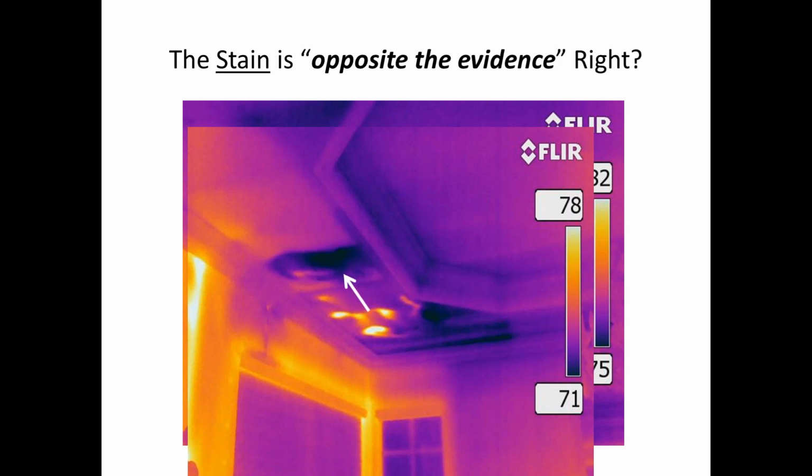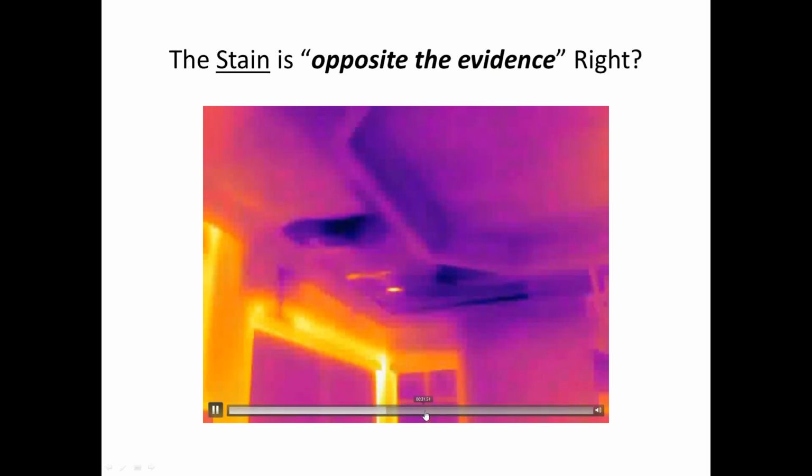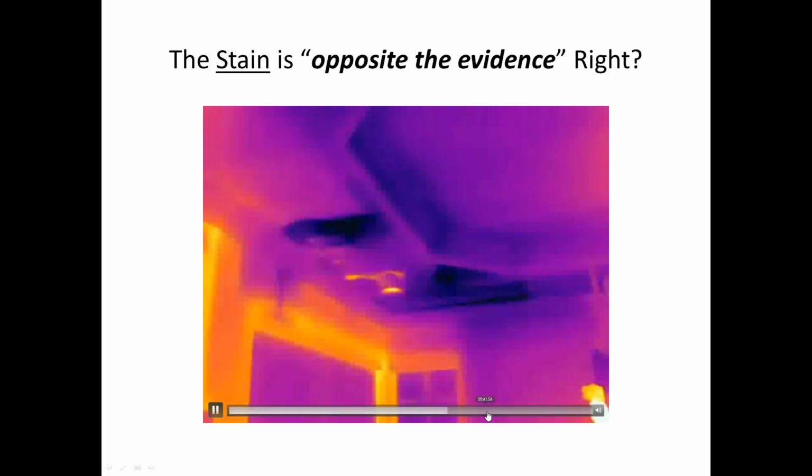I do have a video of this, and I don't know how well it'll transpose over the internet, but this was literally a 30-minute process, and I'm going to try and speed it up and hopefully some of these pictures will show and the video will transfer. Is it coming through, Ben? Yeah, it looks really good.